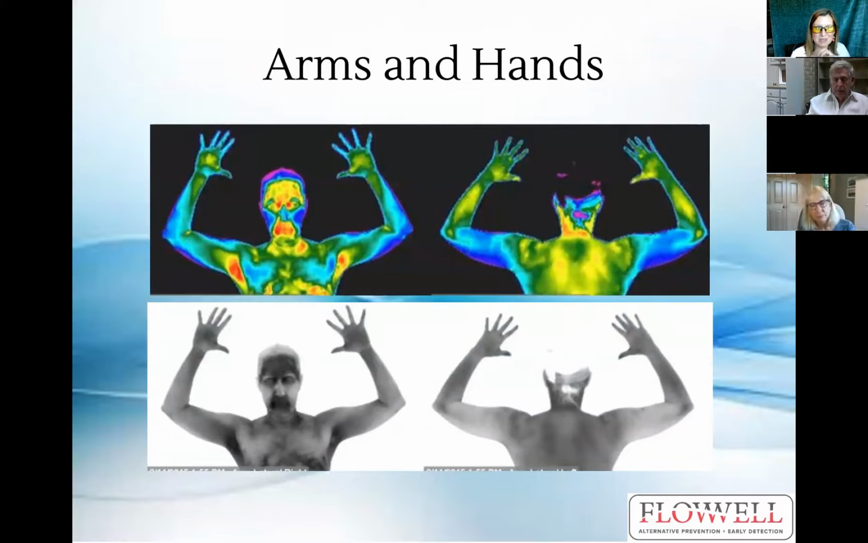These are actually some arms and hands here that are normal. Quite often I see abnormal findings of the arms and hands, but these are the colors we want to see, just a little bit of dark green, yellow, and staying away from extreme colors like red, white are really hot, or magenta and black are really cold. The hair doesn't have a blood supply, so that's going to be black. That makes sense.